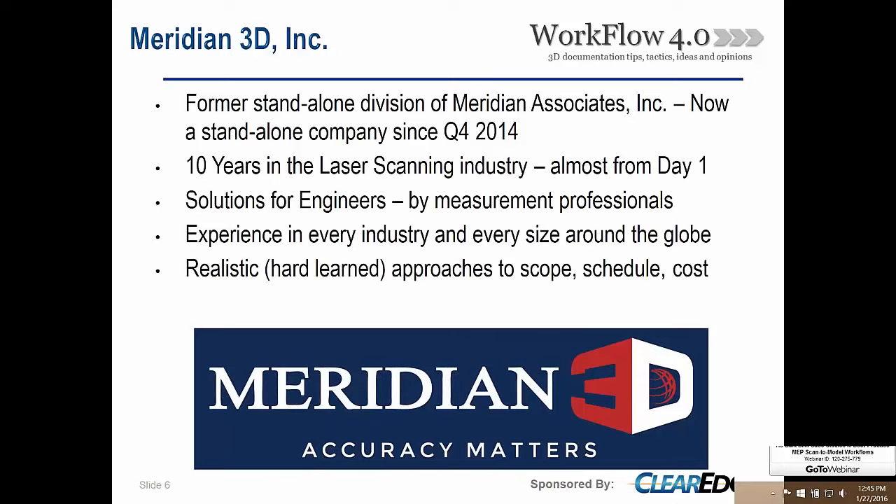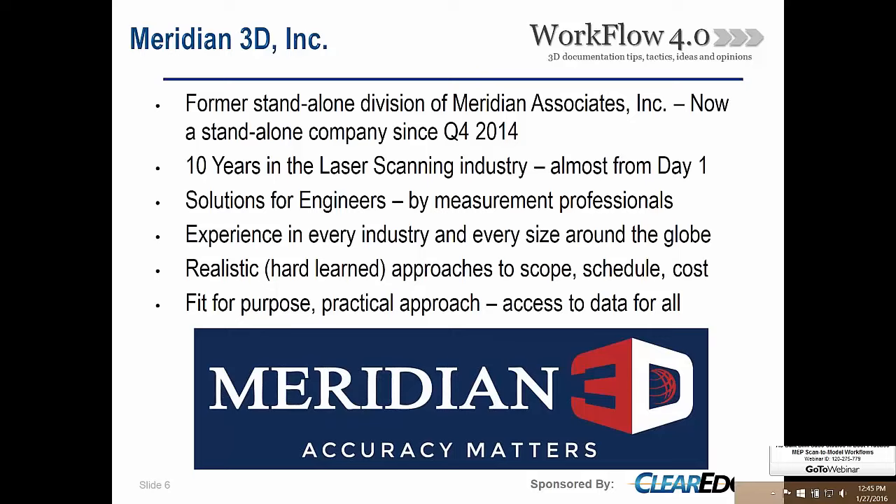Okay. So the hard-learned approaches, we haven't been in anything this long. You really learn some of the knocks on what works, what doesn't, but how to make that work from a schedule and cost standpoint is very important. And I want to touch on that a little bit later in this presentation, but we always try to be very fit for purpose with what we do. There's no point in coming up with something that's going to be an amazing technological achievement if it's not practical for what they're trying to achieve. And we want data access for all, which is one of our core fundamental issues.